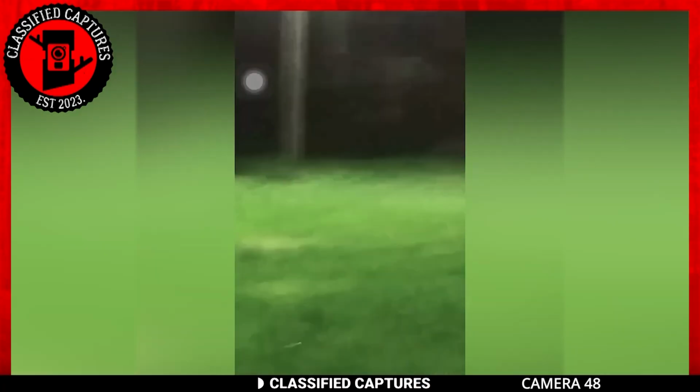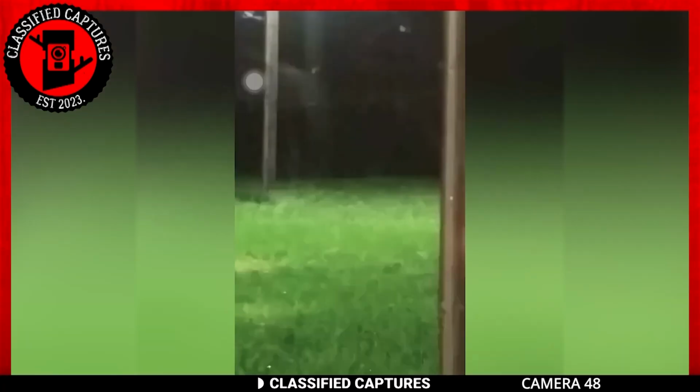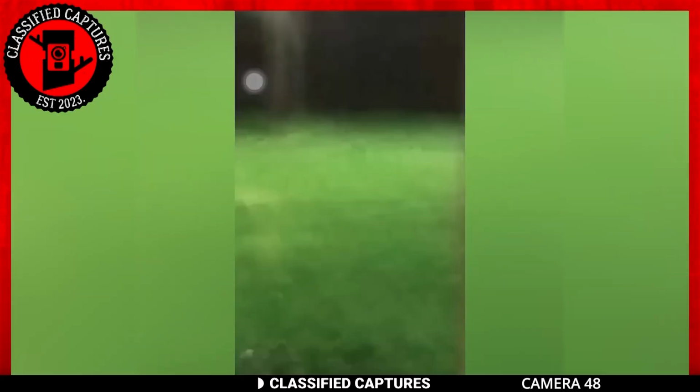There, you see some sort of ghostly figure with its back hunched over. You can see its head and hunched back. It's evident that whatever it is, it's bipedal, that is, it's walking on 2 legs. The creature appears almost dust-like, and as quickly as it appeared, it disappeared. What could that be? Well, no one knows, not even the uploader.